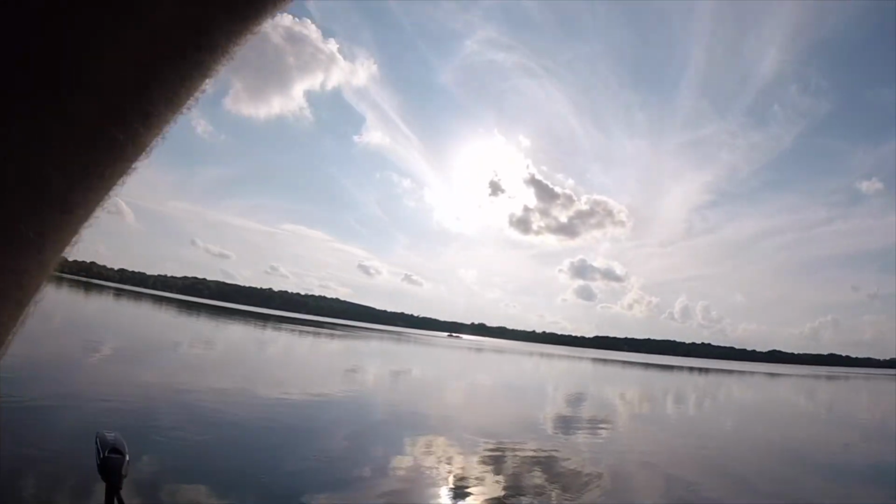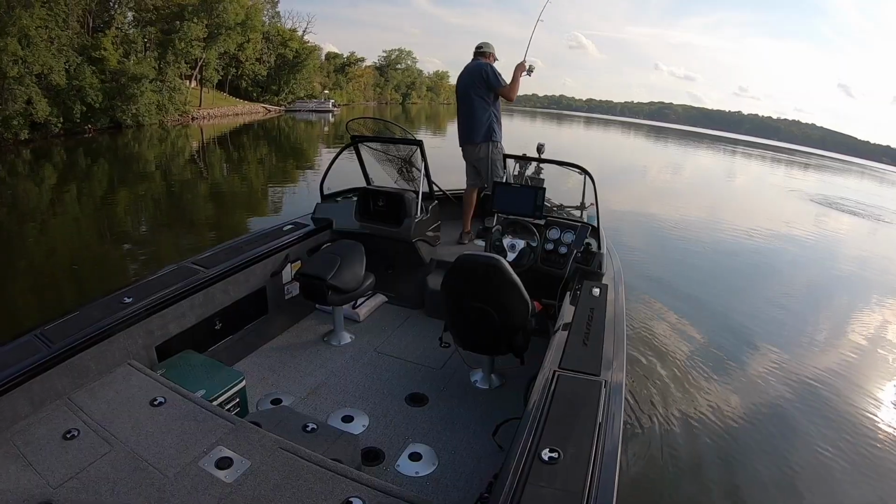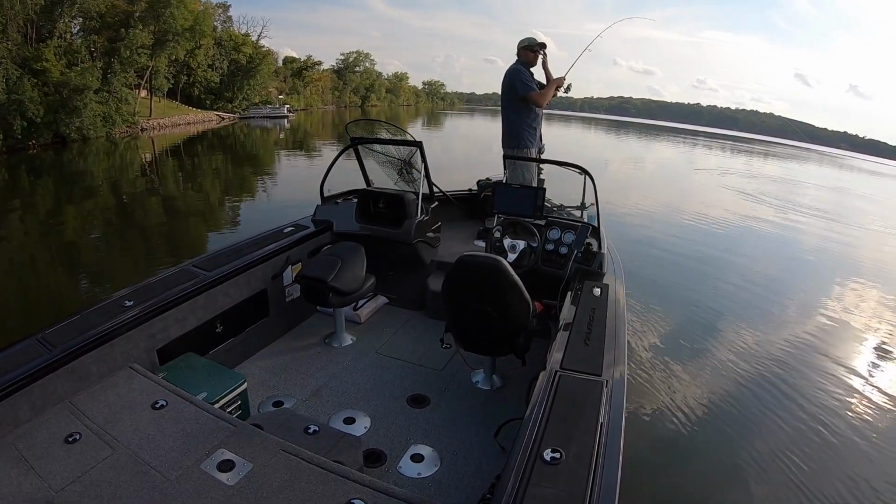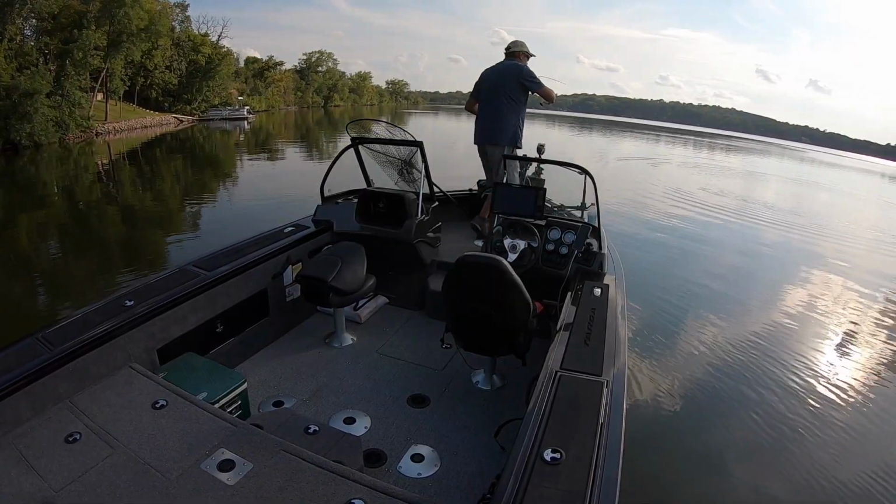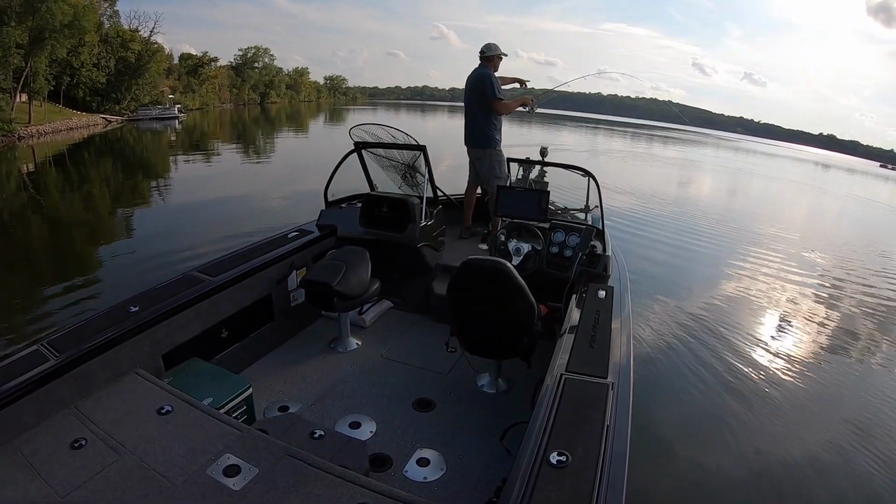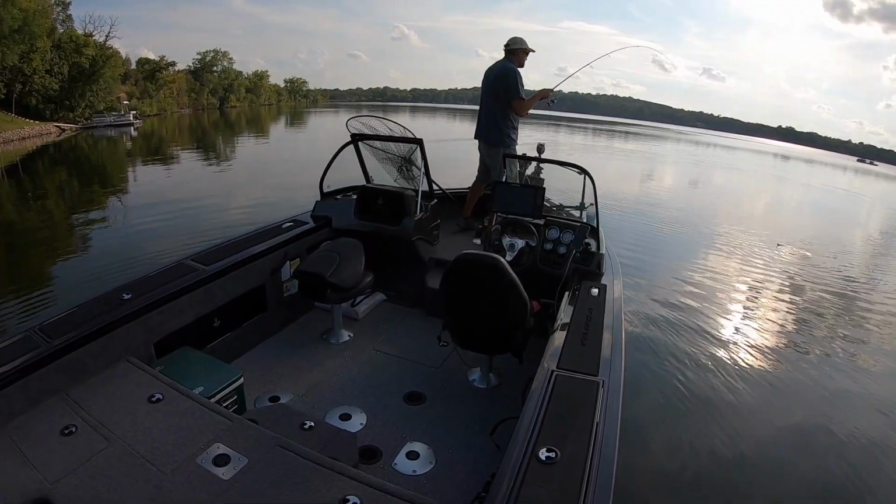All right, catfish on, catfish on. Oh boy, this is a good one. I'm on this just big flat, and I've seen some marks out in deeper water. Nothing really shallow. I mean up by the bank, I should say, because it's super shallow. Even out 20, 25 feet, it looks like it's 3 feet out there.